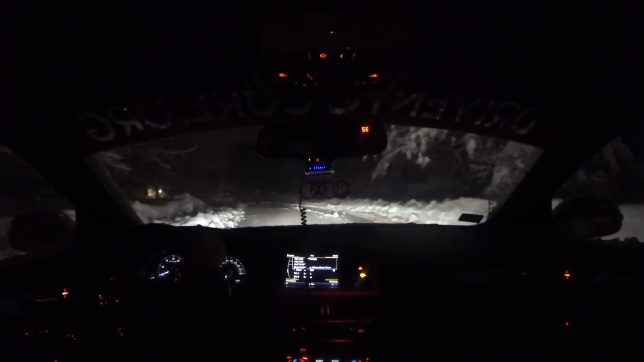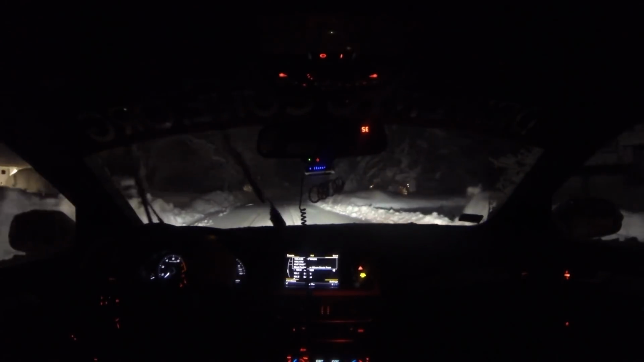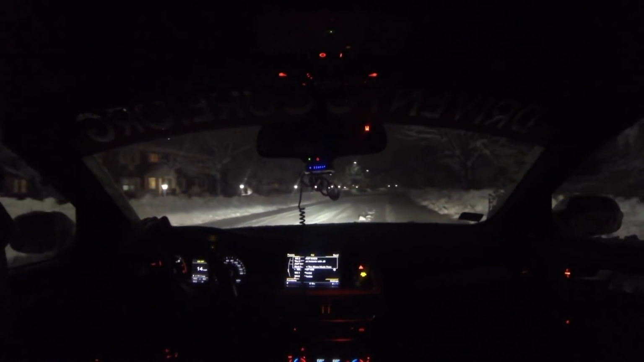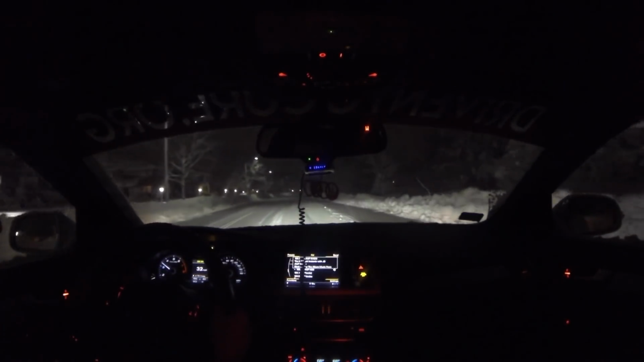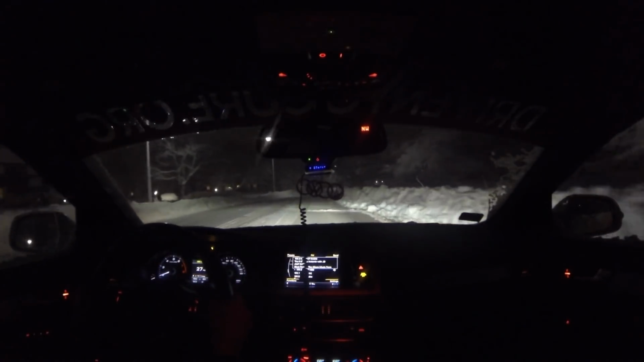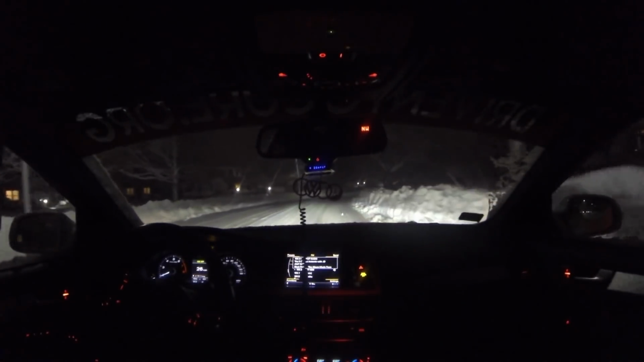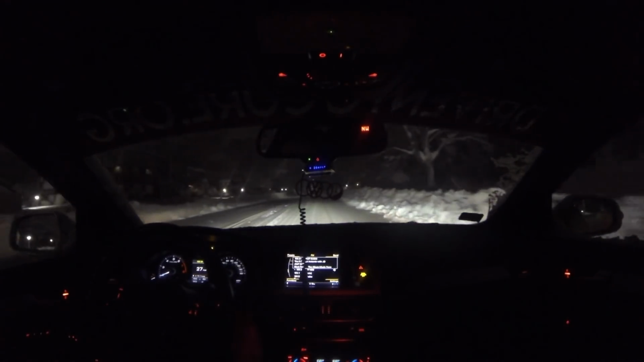Trying to work on my hand control. I noticed in the last video that I was really shuffling my hands back and forth when I was sliding, so now I won't do that. I know I'm not supposed to cross my arms either, but we'll get there. Now, I'm no professional drifter. I'm just trying to take in the tips that I found on the internet.